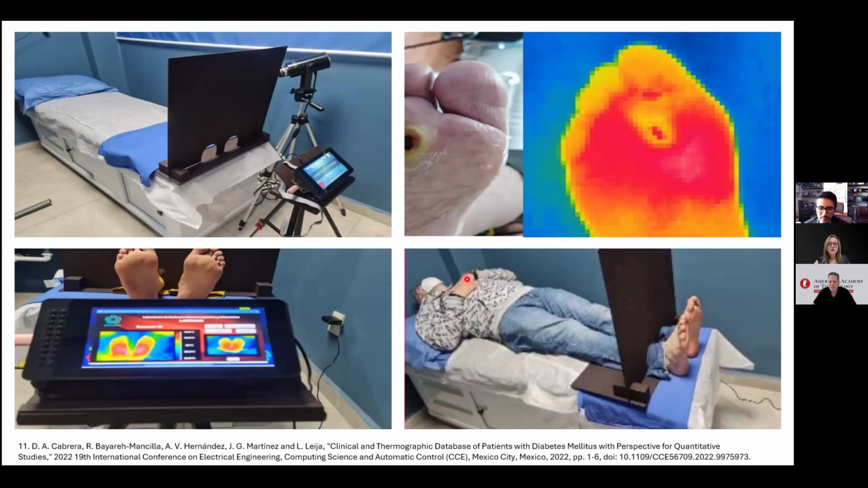Very good. So, I heard and read that you also do some research in breast cancer. Do you use this technology for that research? Not yet.